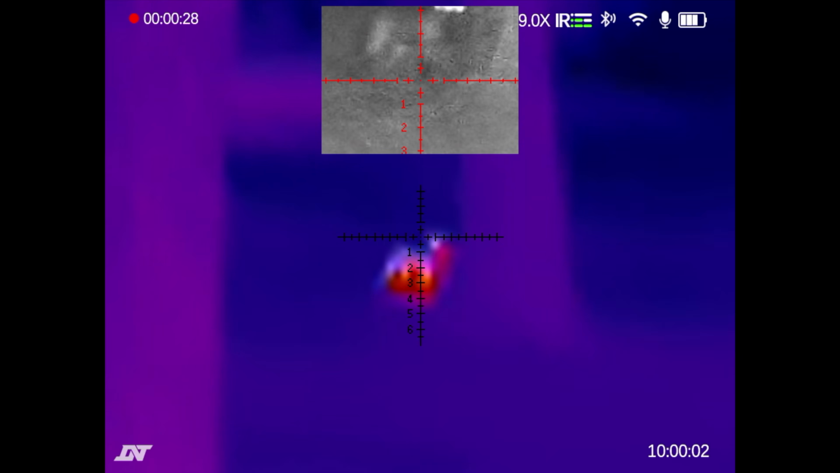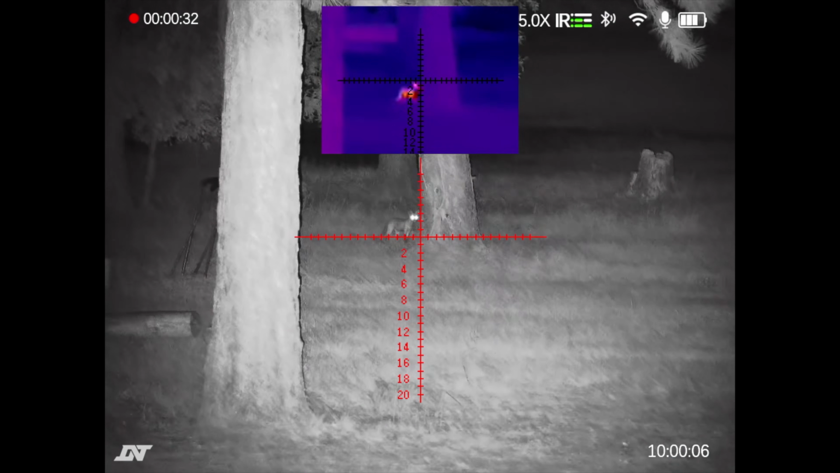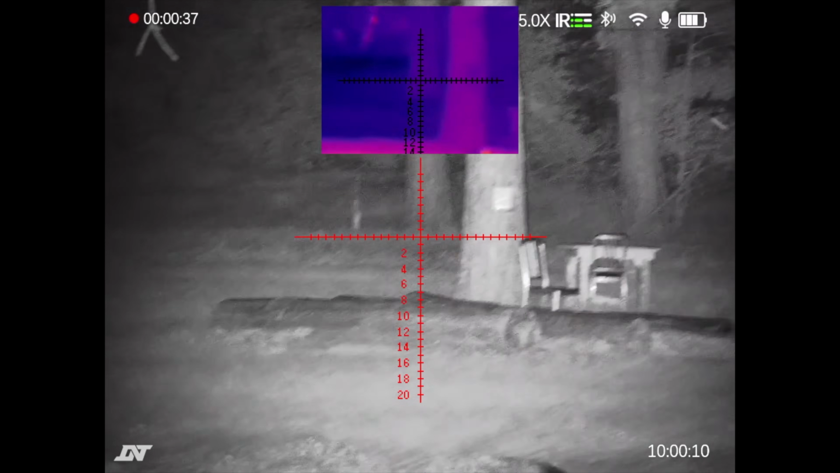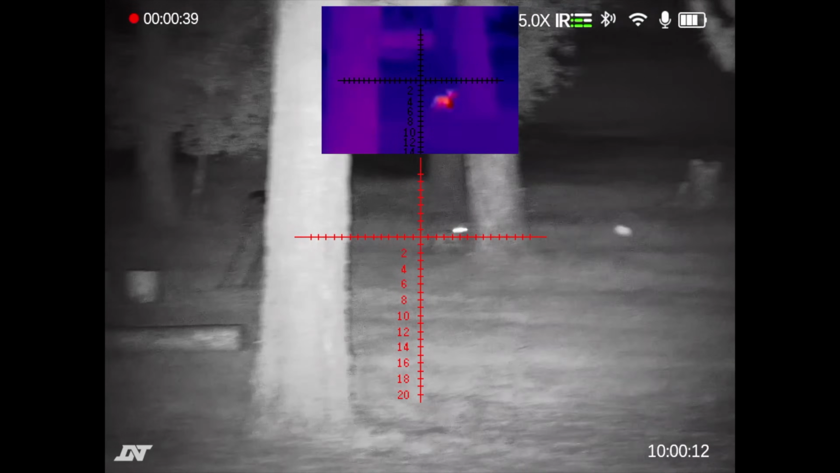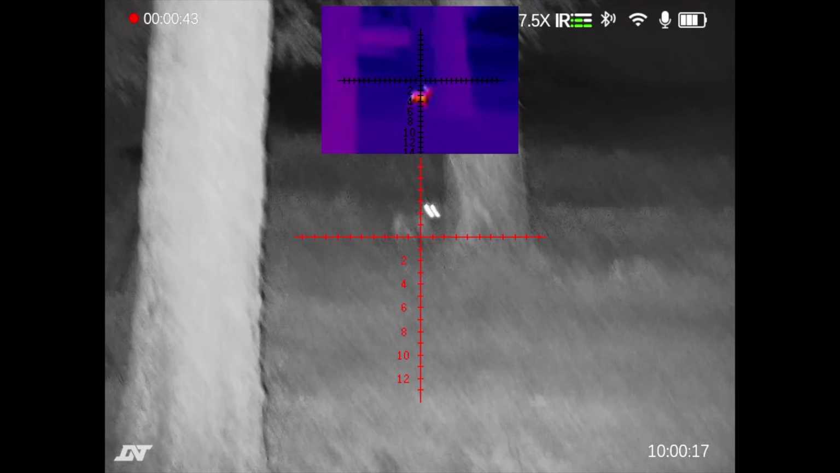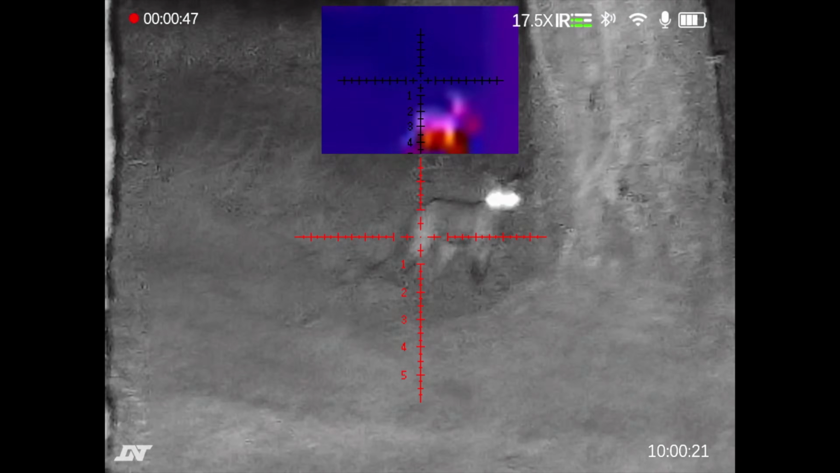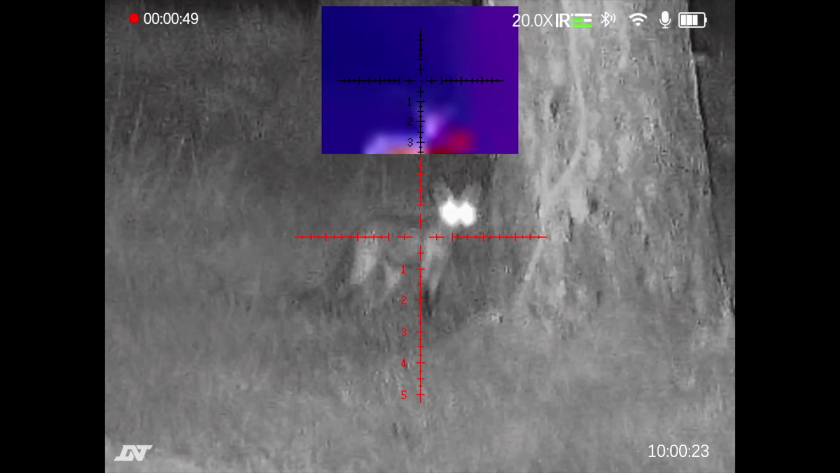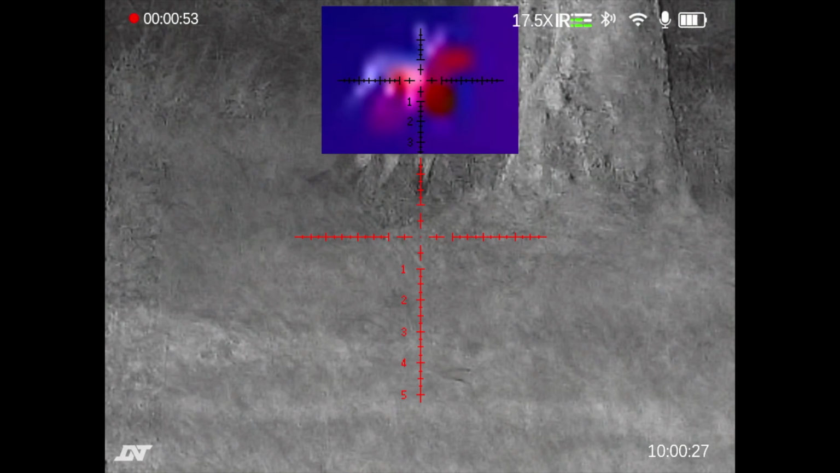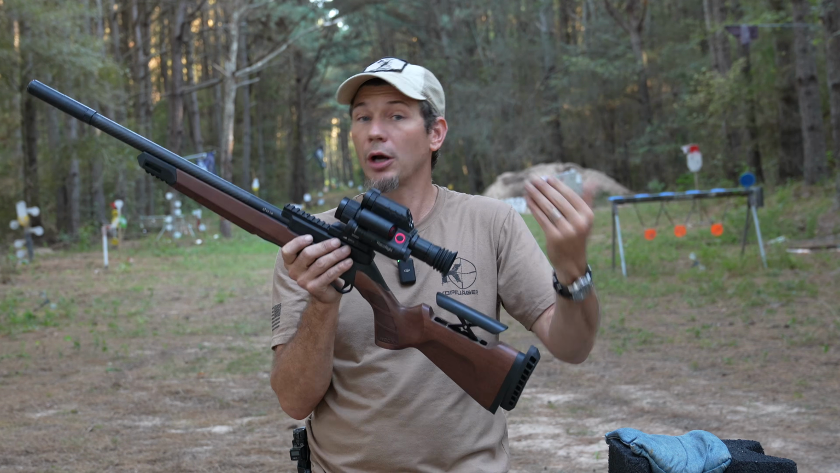Now, since you have 2 different lenses, you have the day-night scope as well as the thermal, you will have to zero 2 different things, so that took a little getting used to, but honestly, when you get the hang of this, you're most likely going to use it with the night vision function on, and then just use the thermal more like a search function to find the hot spots, and use the night vision for the actual shooting, which will also be slaved to your day function, so it all works out that way.